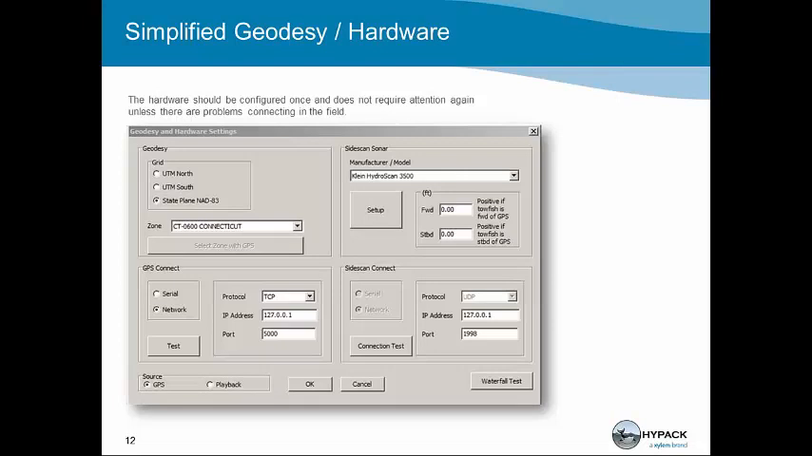At the top here, we see the geodesy on the left. We've discussed geodesy already, and if you're working in the United States, the state plane is all you have to choose. You choose the state plane in the 83 option, and then under the zone, you would choose the state and the zone you're in. In Connecticut, we have one zone.